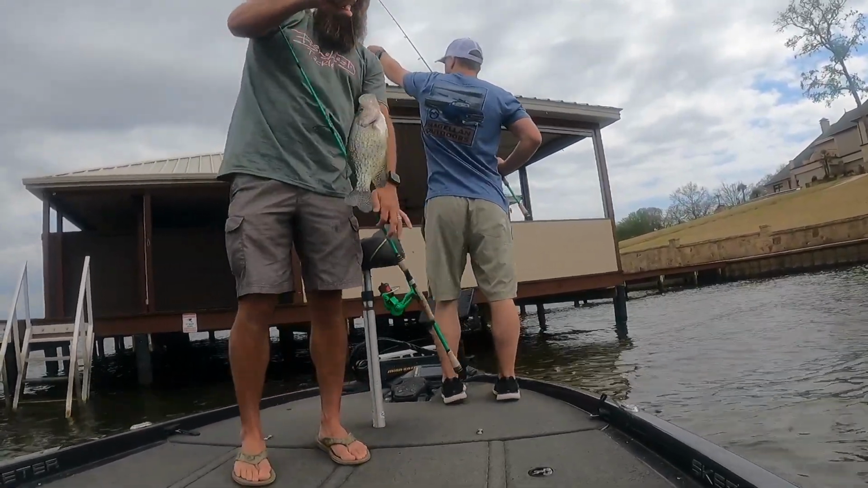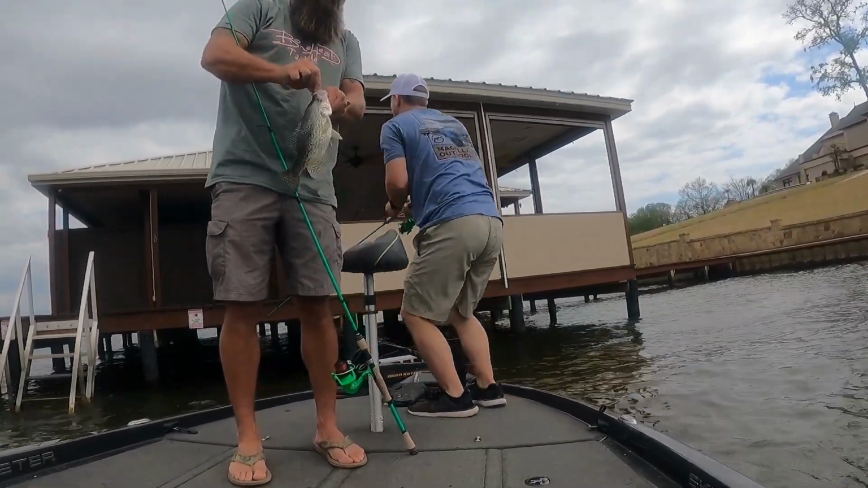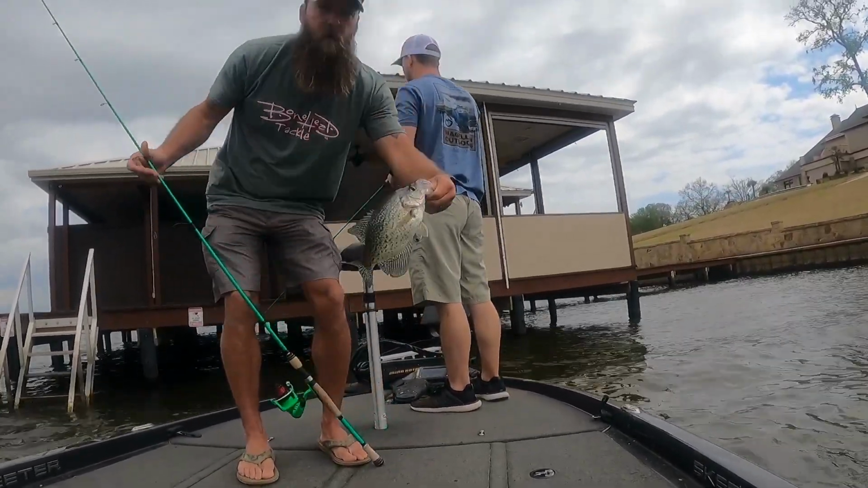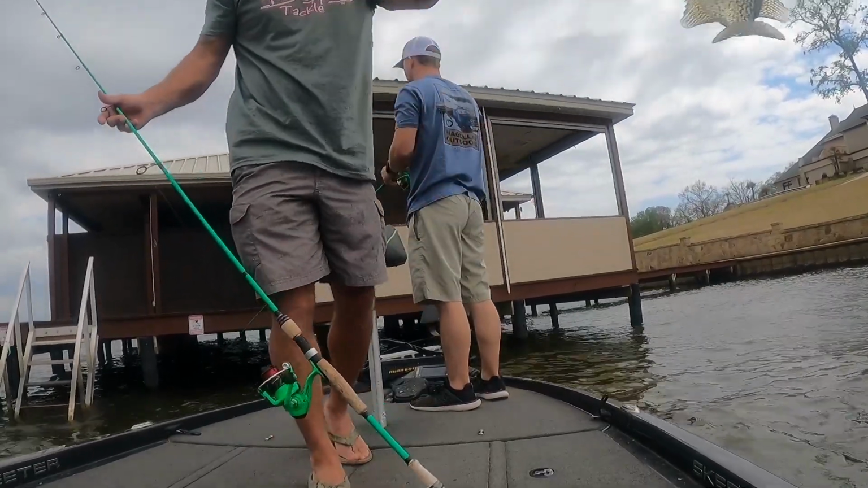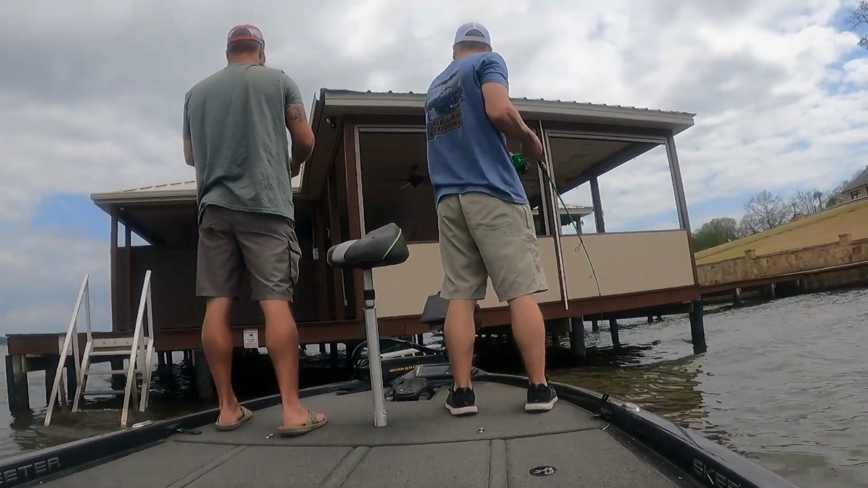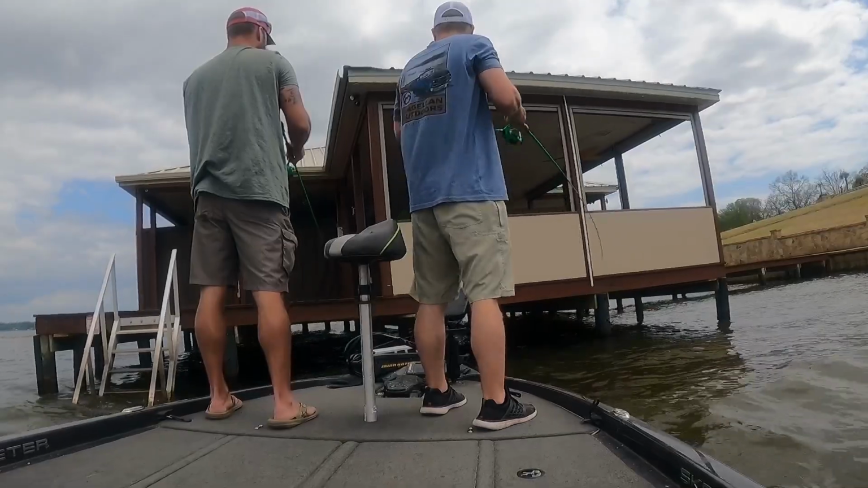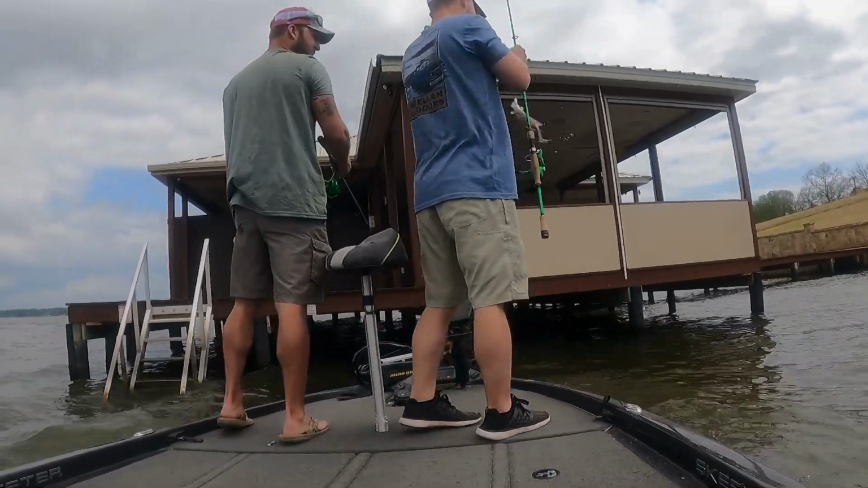Nice black crappie. Palestine. Oh, great fish.